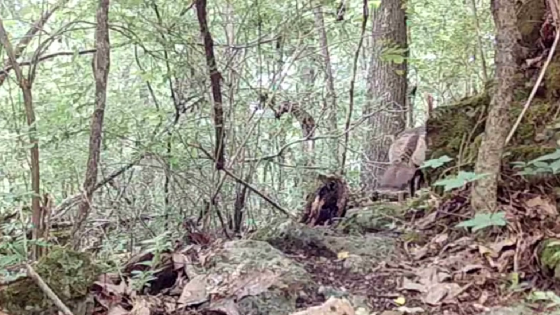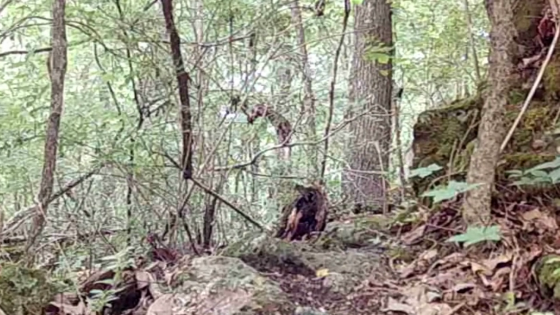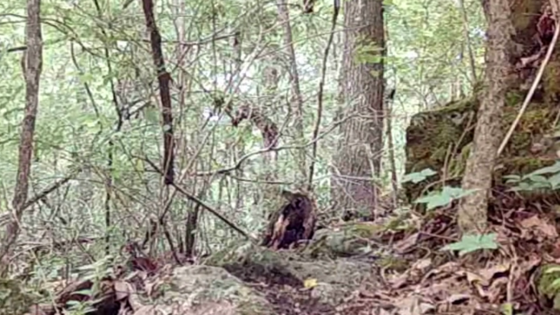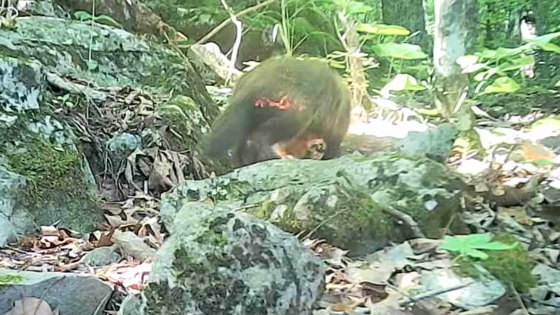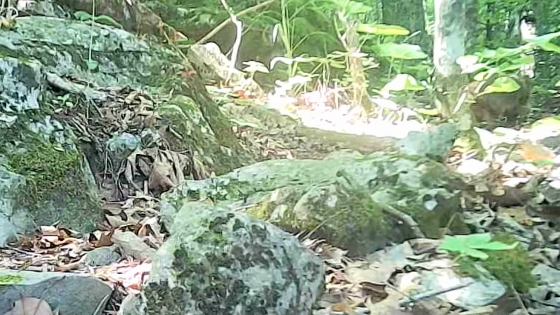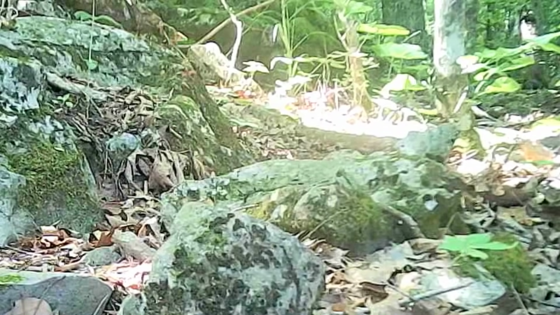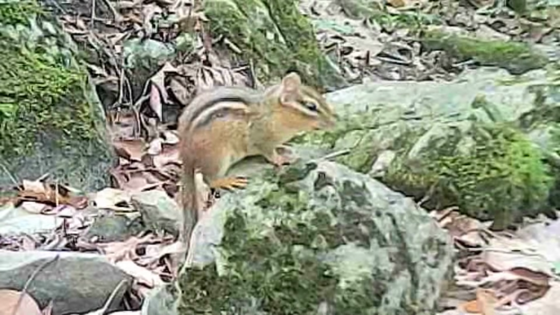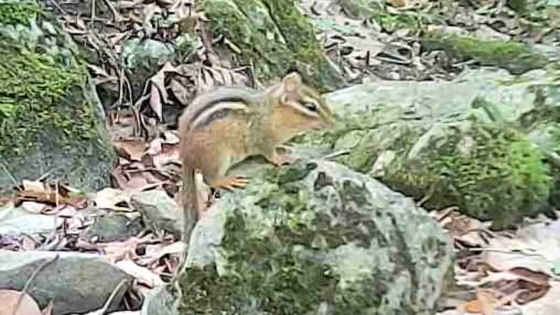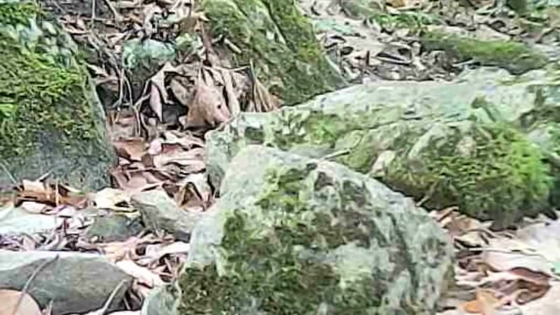These turkeys are everywhere. Glad to see them moving around. Don't know what happened there. And there's old Dirty Dan out on the path, making his rounds one morning. Man, he's hard to film sometimes. And there's a little ground squirrel. Ain't he cute?